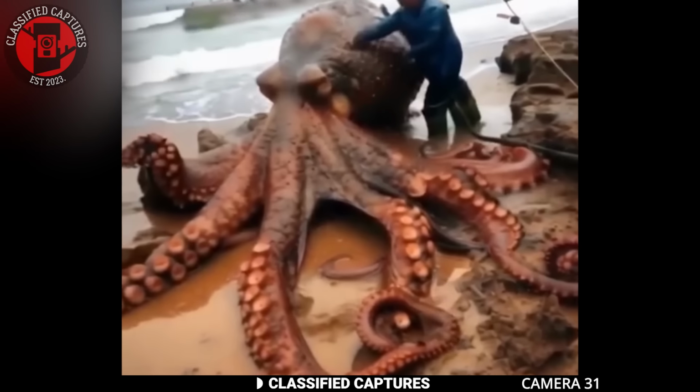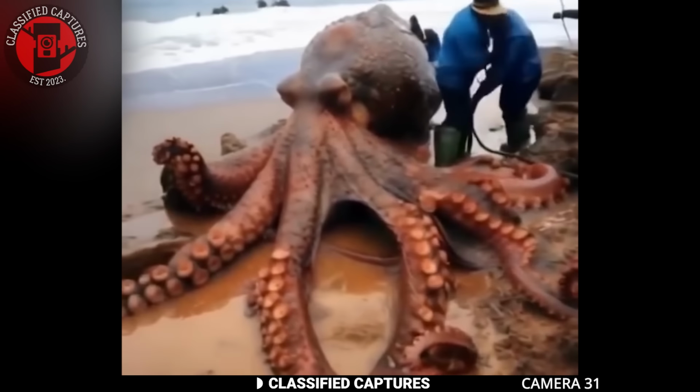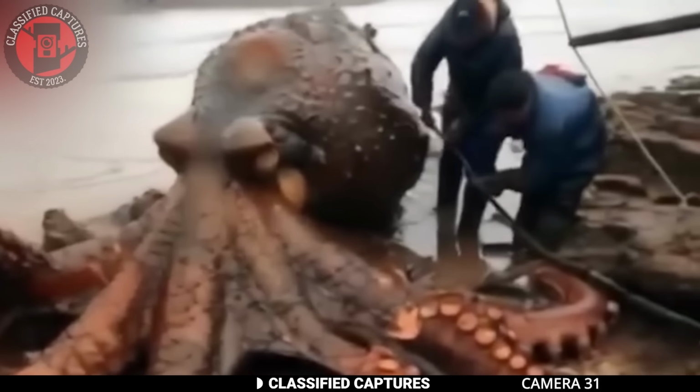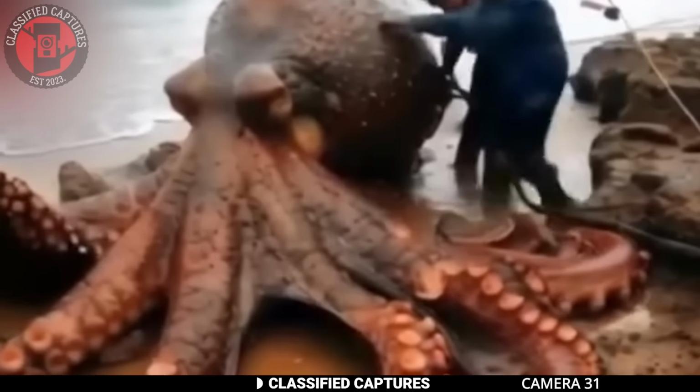It's hard to say if the footage is legitimate or AI-generated because the creature does look real. The texture of the skin, the way the tentacles lay on the ground, and the surrounding environment don't immediately suggest anything fake.